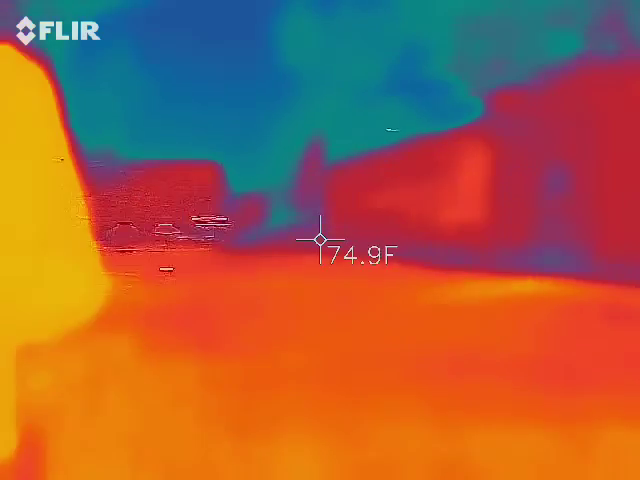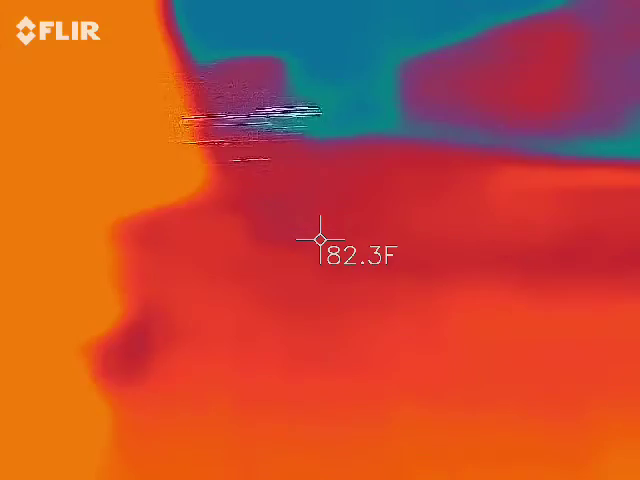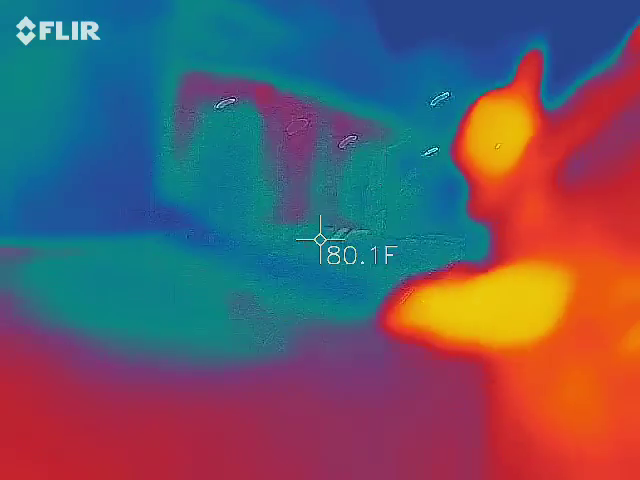These guys don't have any ghost stories or any weird hauntings for me, but this lot right next to it is haunted. So we're walking on a sewer line. We have different types of materials, so it's great for thermal imaging. You got the metal, you got brick, asphalt, wood, obviously the cement post, foliage. There's all kinds of stuff in here.